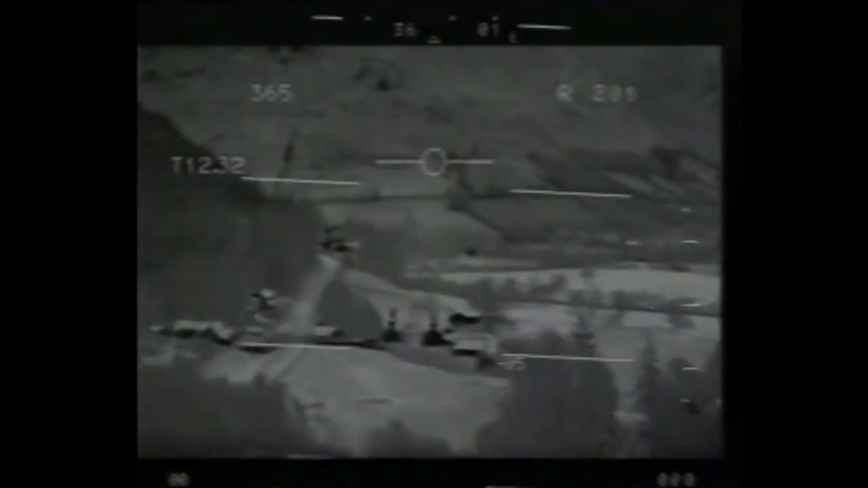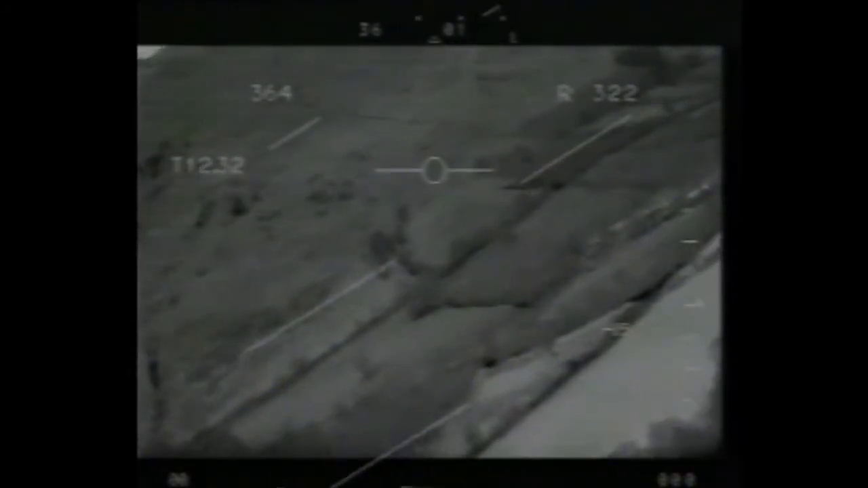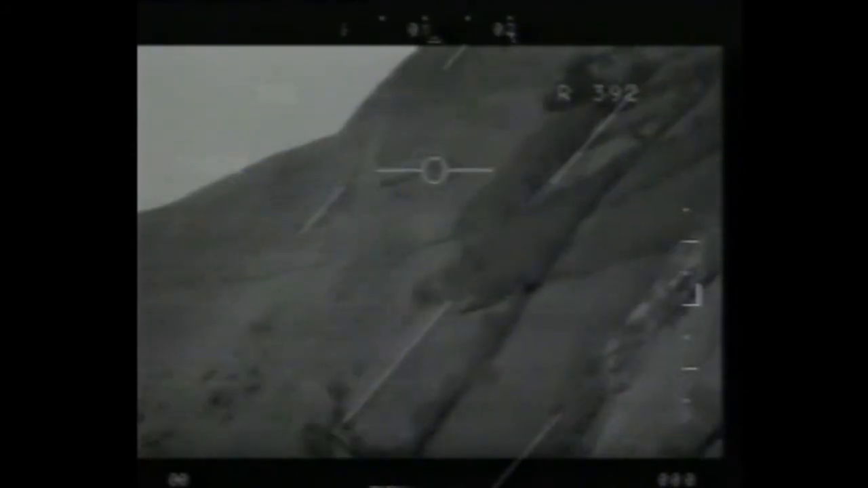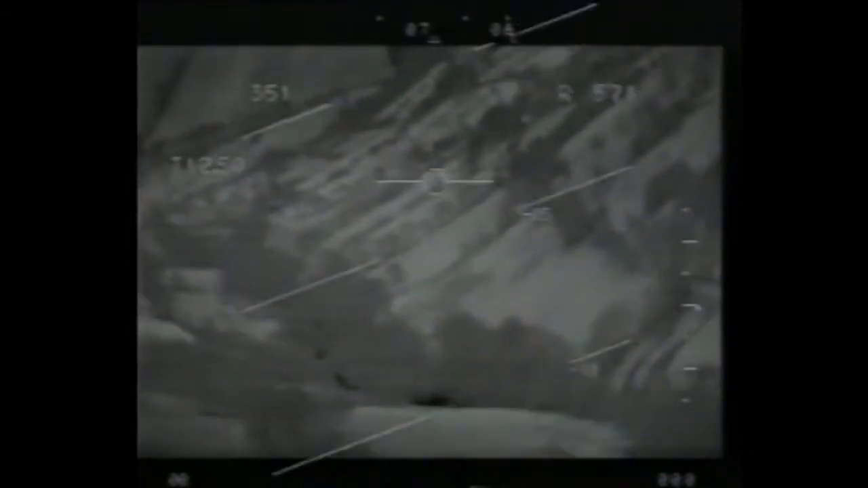Coming up to the turn. Can't see it yet, there it's starting to come now. Up the turn. That's fine. I'll see where you got to go. Got to reverse in a second.